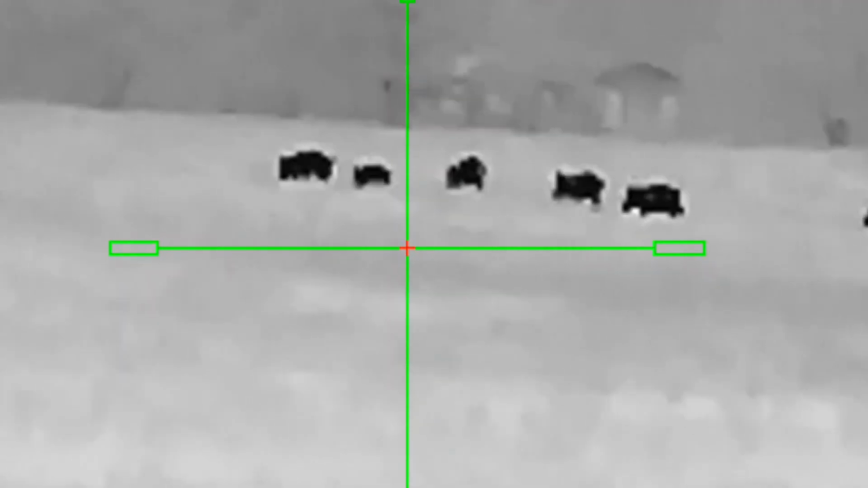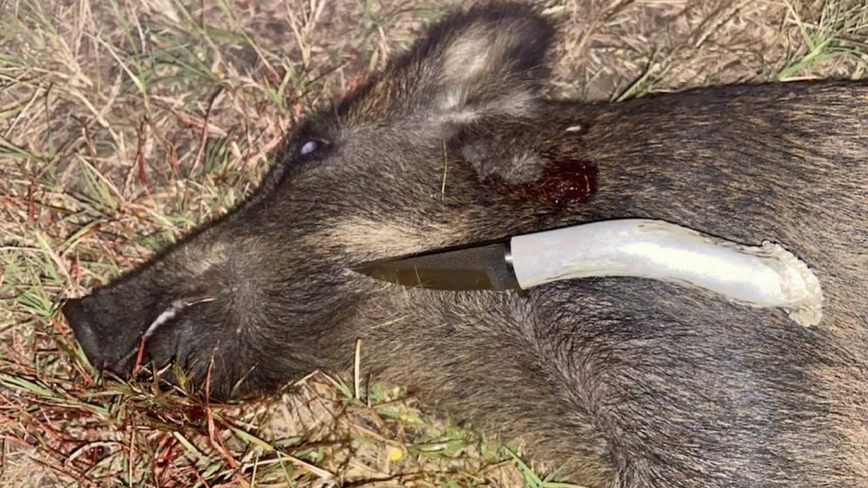Well, folks, the Rattler performed perfectly. Now to break out the skinning knife and turn this porker into some pork chops.